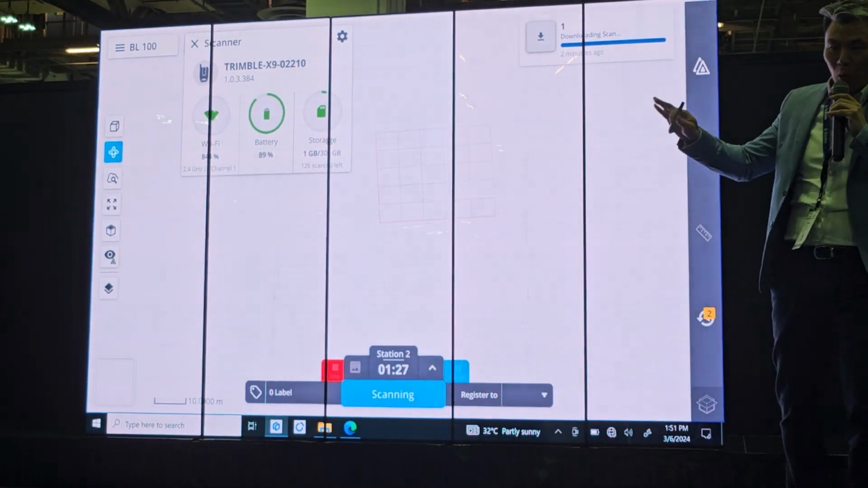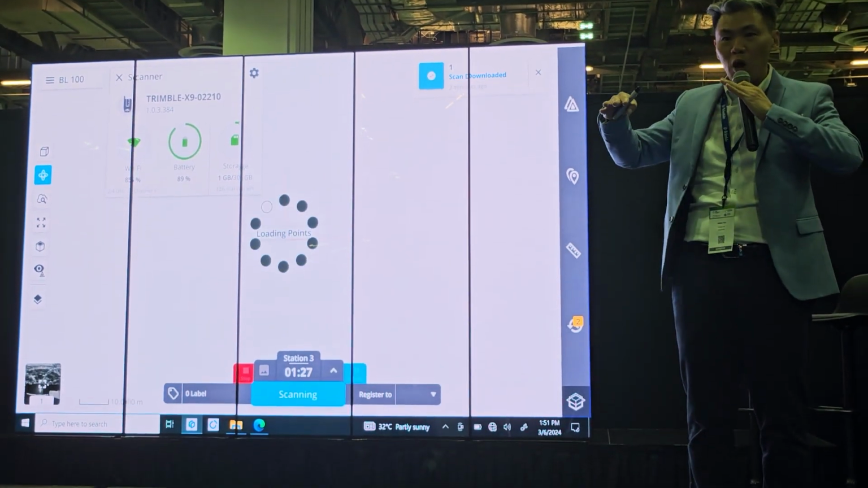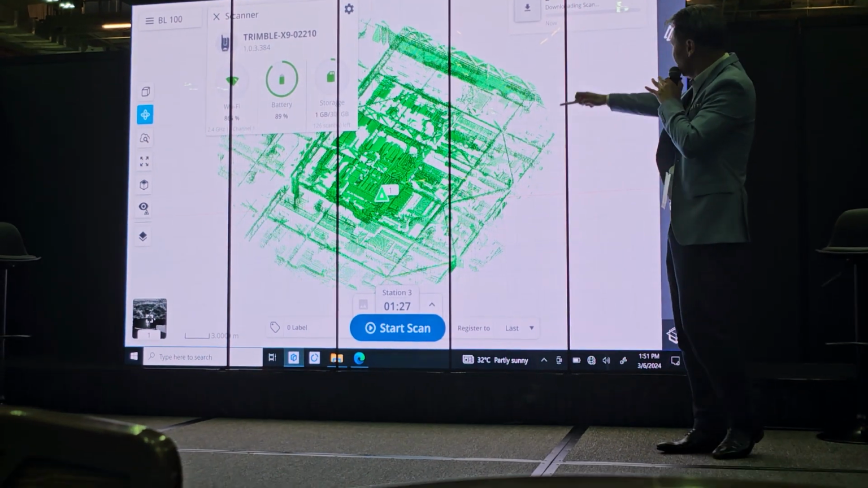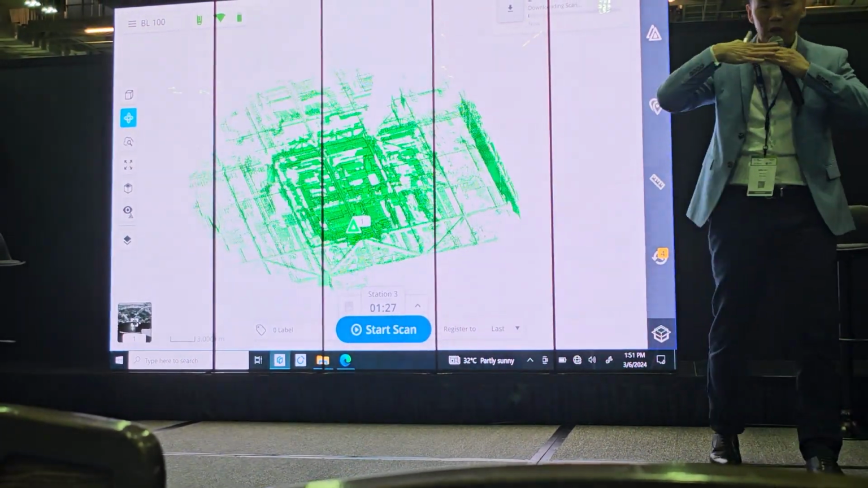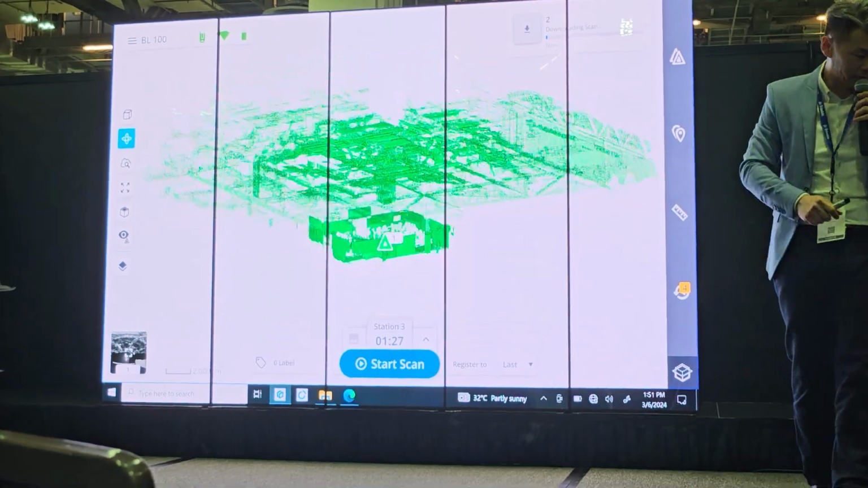But what is important is what I said: auto registration. I want to show you how the 2 stations join together in the software. Station 1 is downloaded, station 2 is coming. Once station 2 comes in, it will join together with station 1. This is the auto registration that we talked about, right?